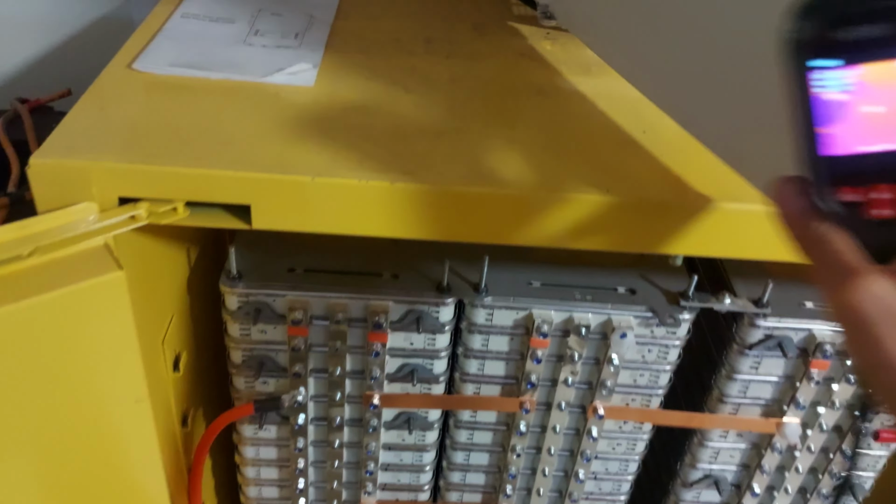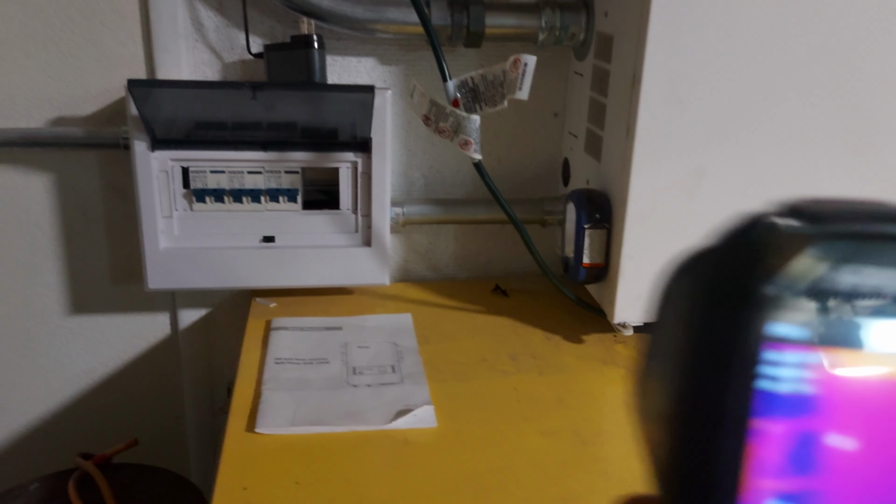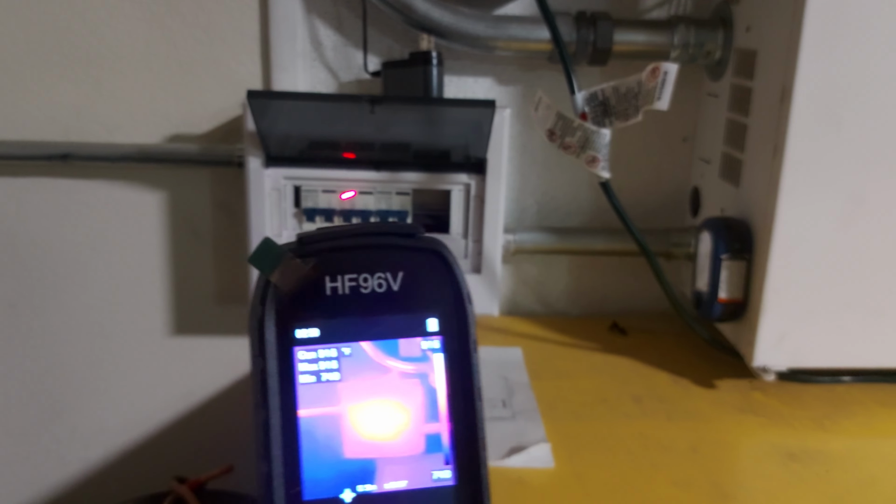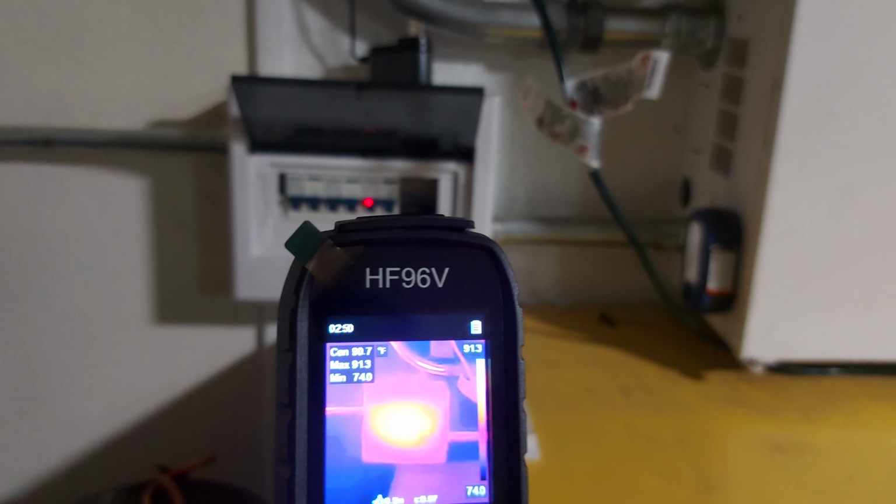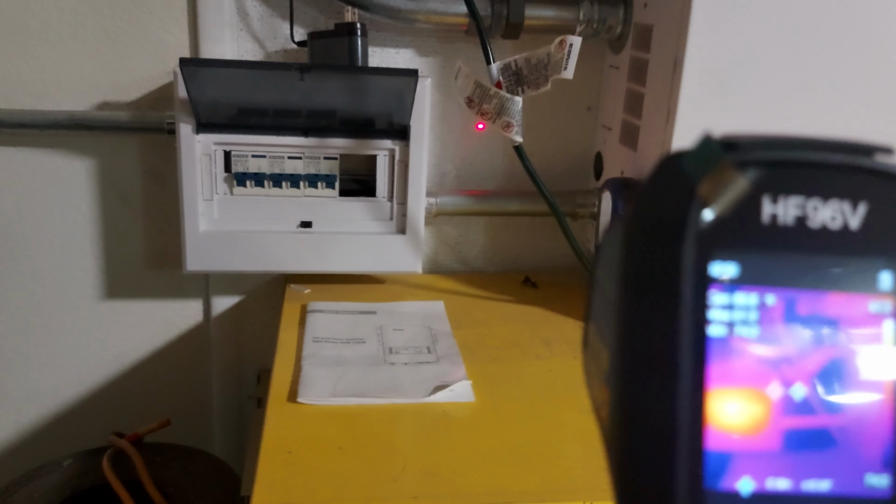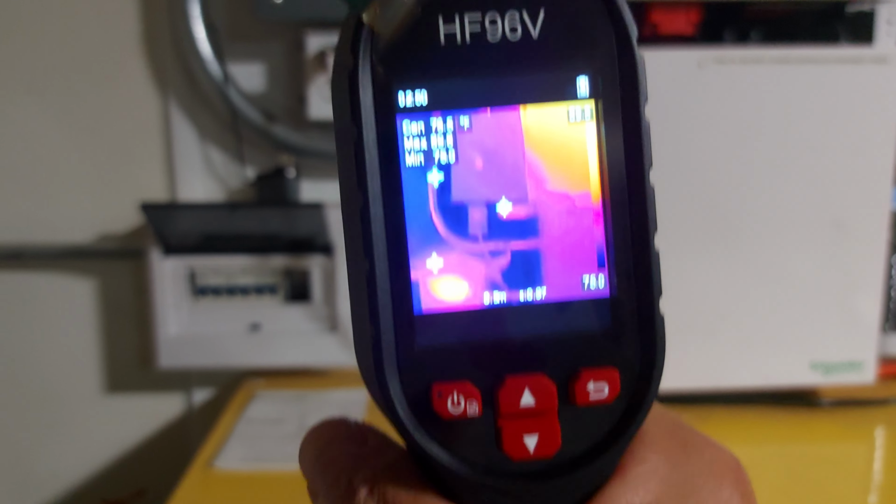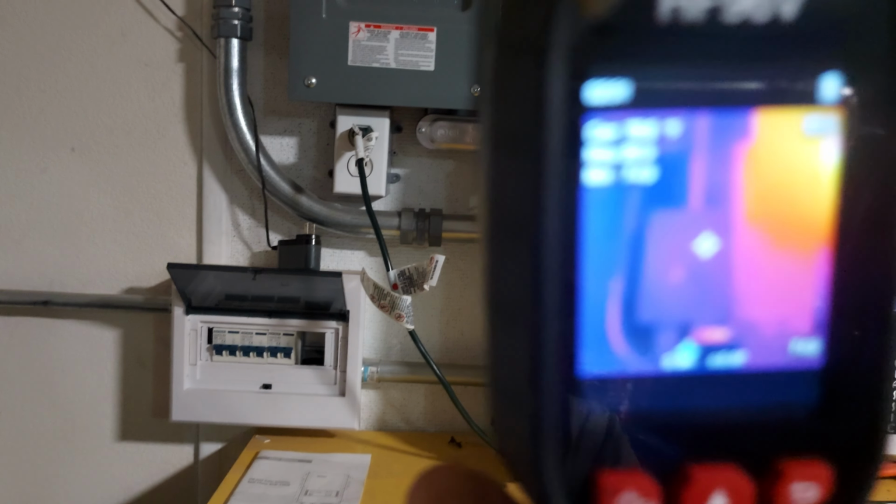So that's why I mostly bought it. Again, just to check some of these circuit breakers, because I have a lot of heat problems with these cheaply made circuit breakers. So I just want to thermally check them really quick. Obviously you can use a regular temperature gun as well, but this one gives you more of an overview of everything, so you can quickly scan for any potential problem.